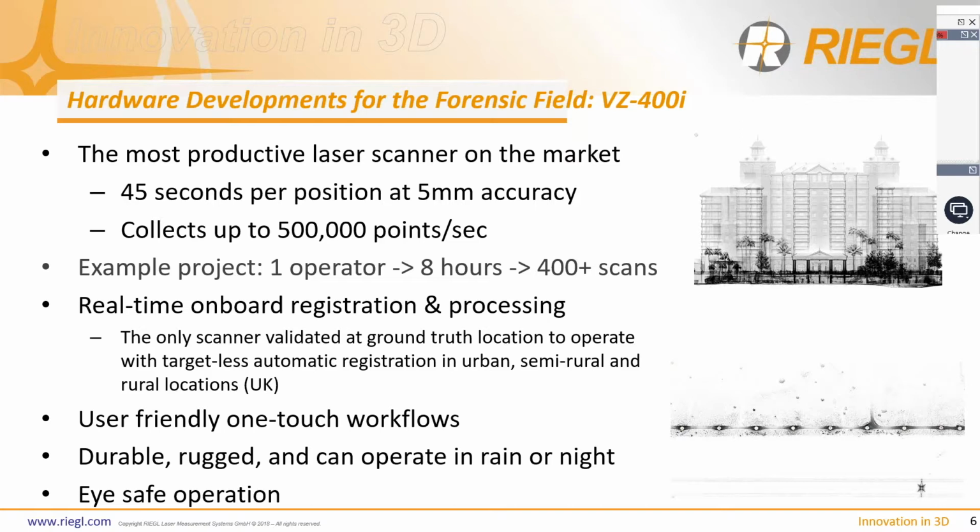Dave actually did a test run in the UK where it was shown that the Regal systems were the only scanners that were validated at the ground truth location to operate with a targetless automatic registration in a multitude of environments: urban, semi-rural, and rural. The bottom picture on the slide is the registered point cloud at the rural ground truth location. It was 40-meter scan intervals with the automatic targetless onboard registration.